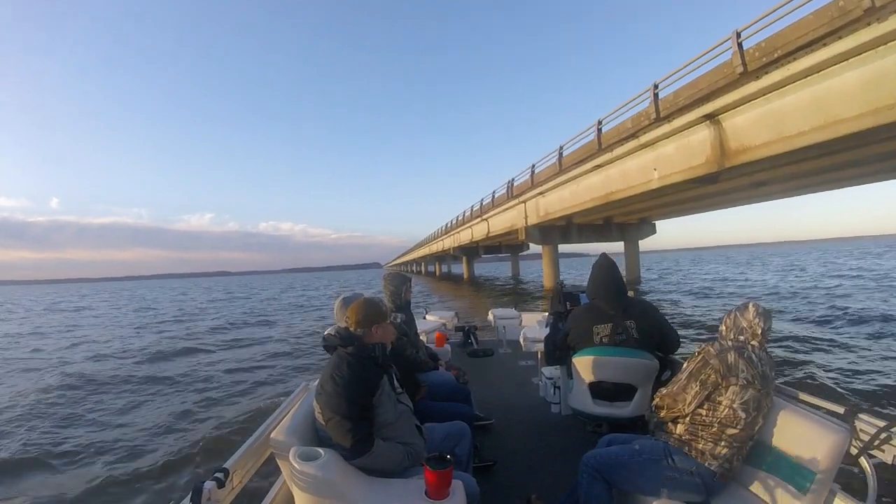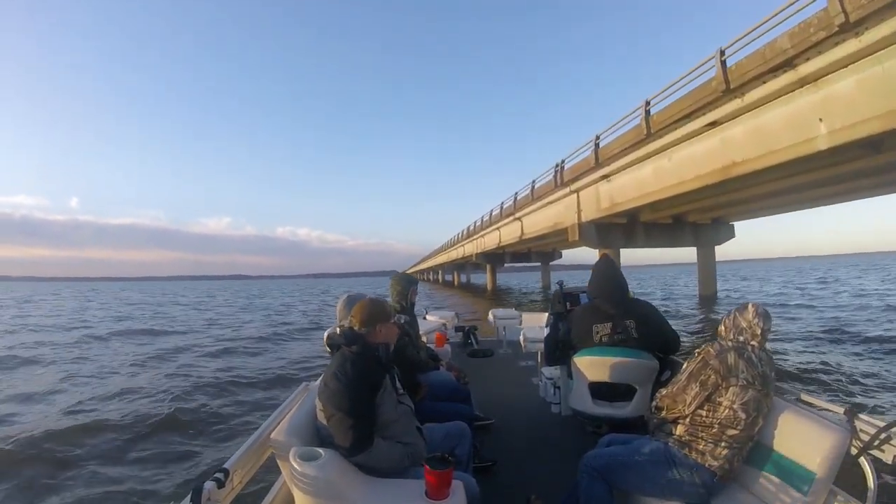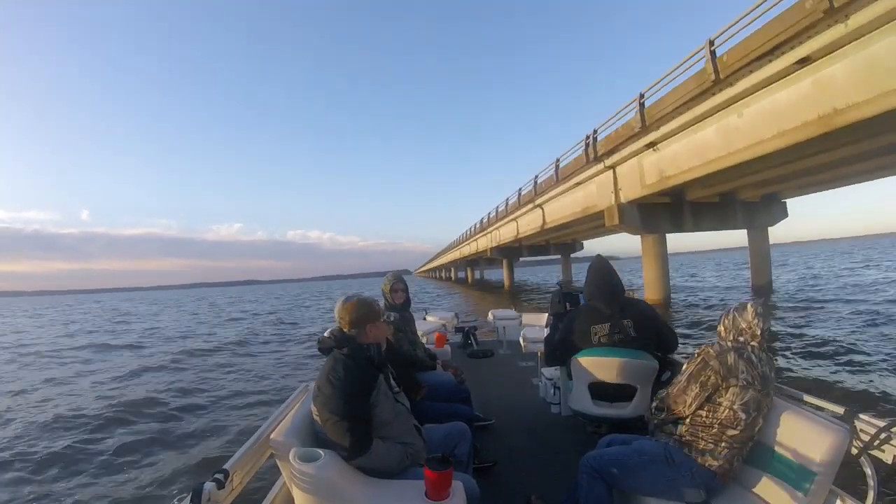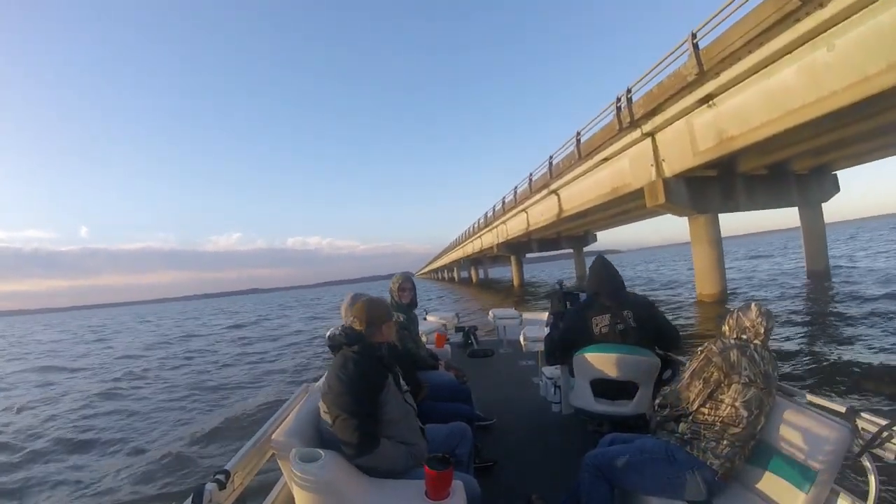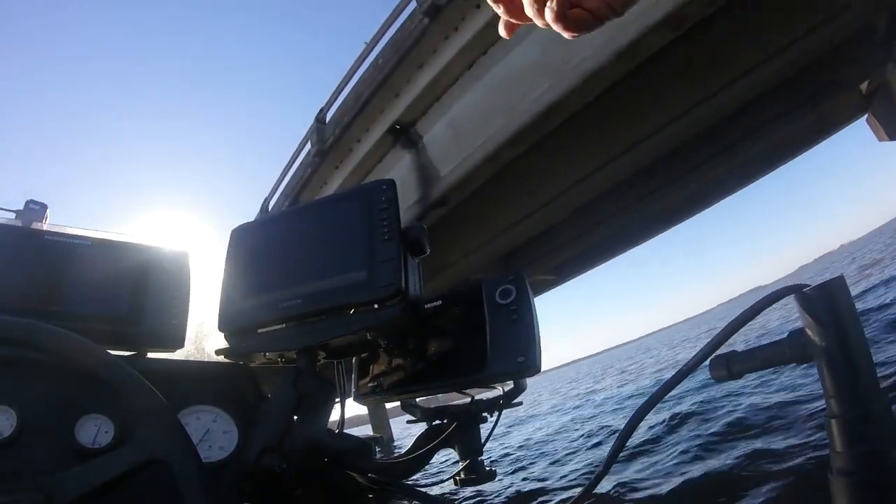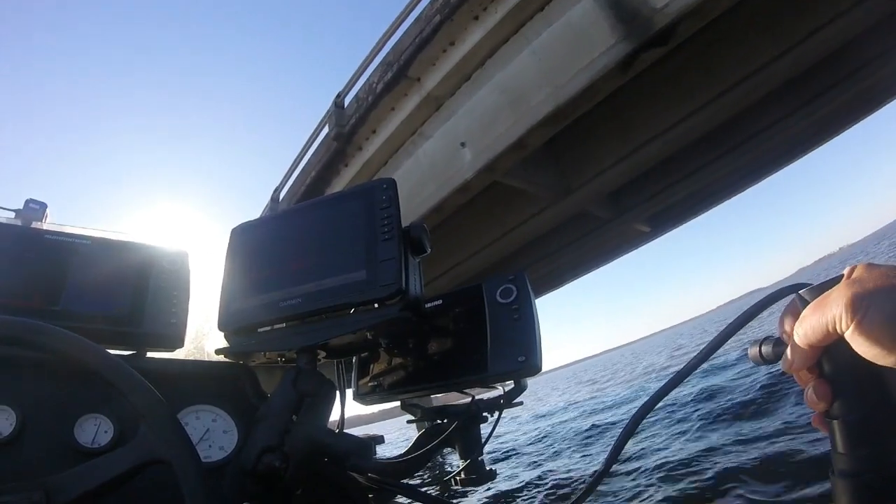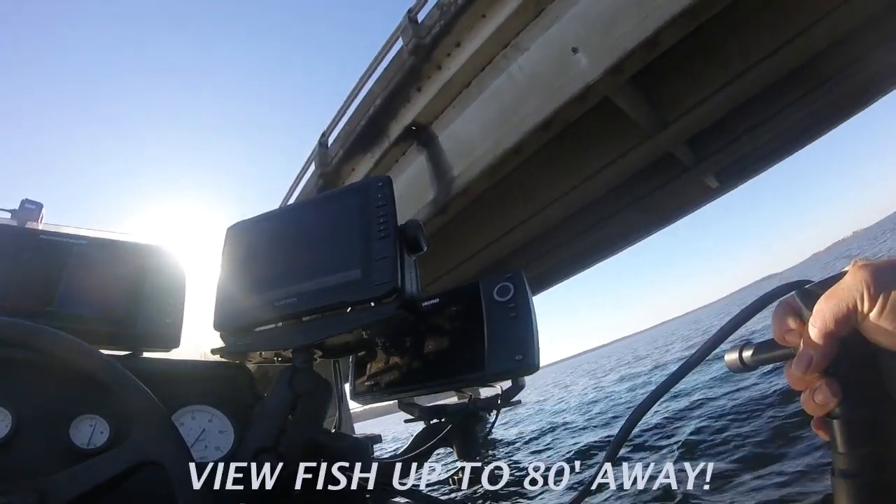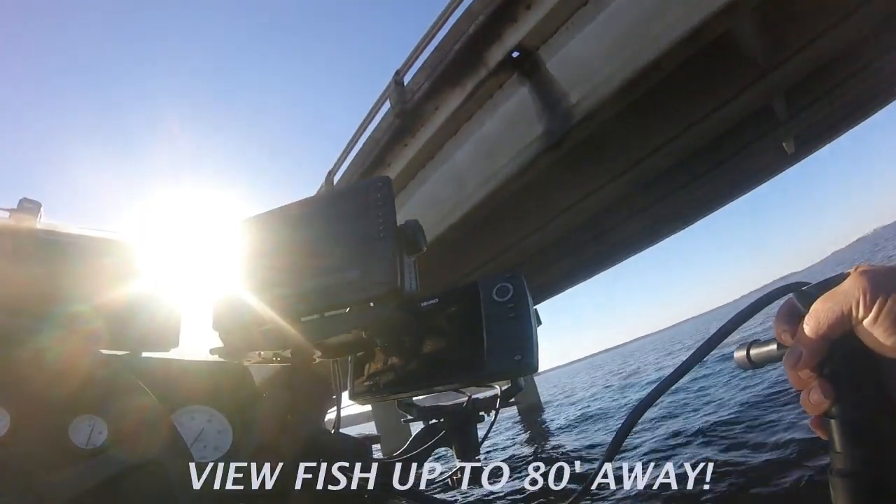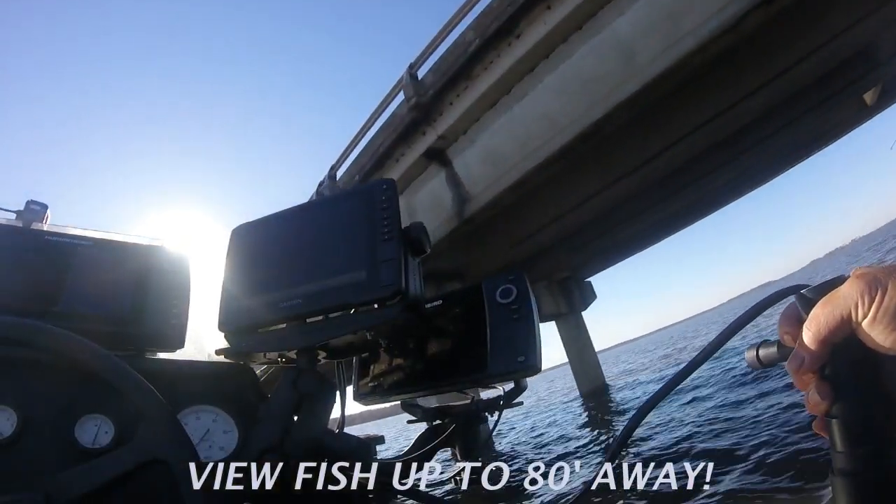So when I take customers out, particularly on this bridge right here, I take my pontoon and I idle very slowly parallel to the bridge. And what I'm doing, I'm searching to see, I want a cluster of crappie. And I want to know exactly how deep they are and whether or not they're active. And this particular day, you see the Panoptix, and it's in my right hand, and wherever that handle is pointing, I'm looking right at what I want to see.